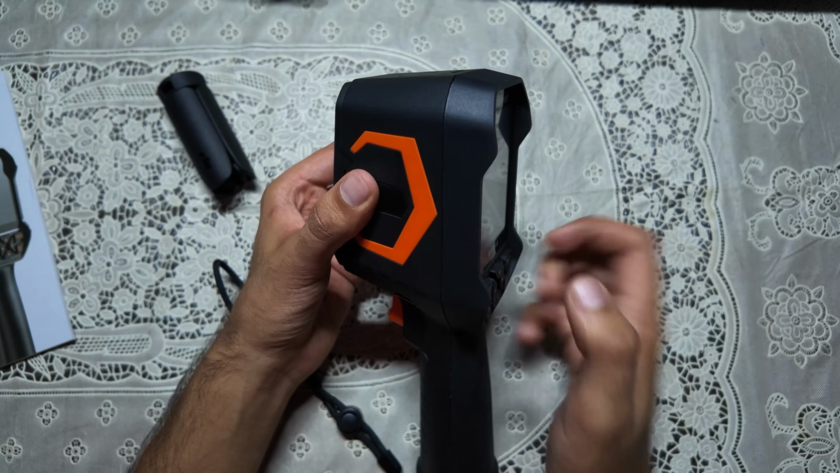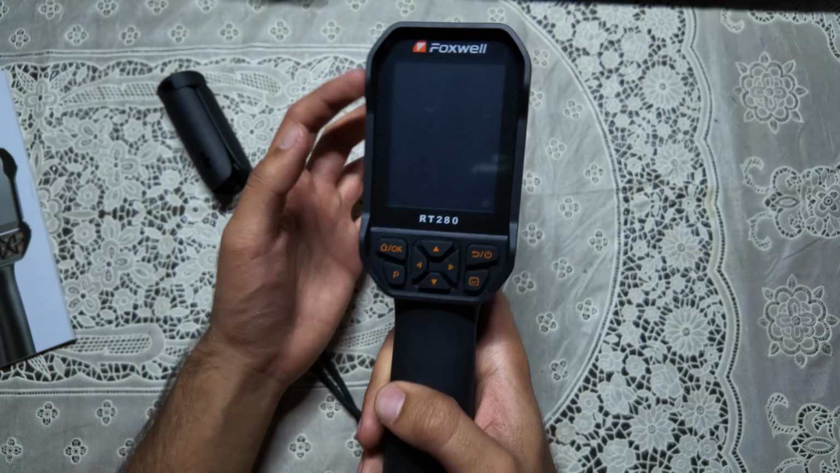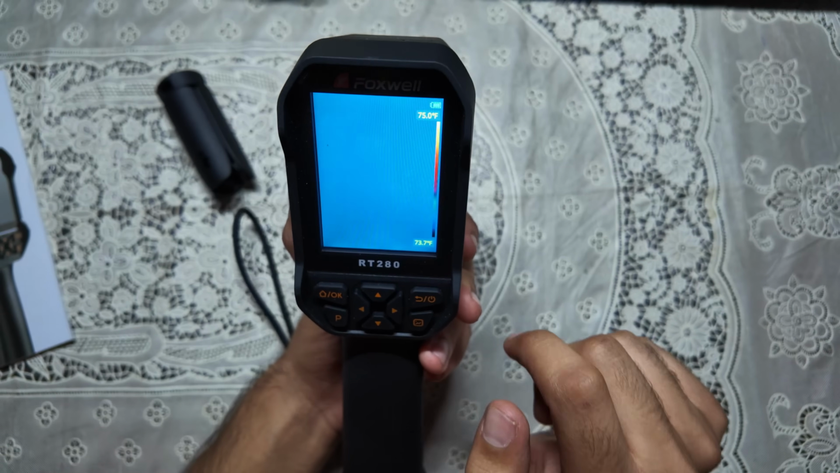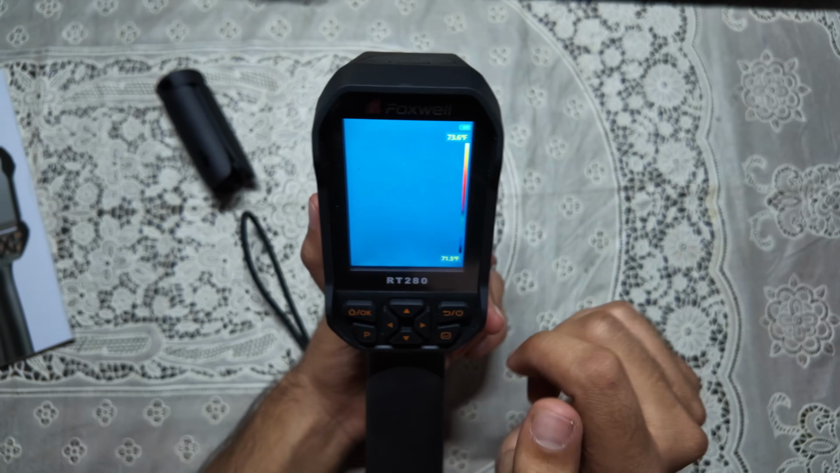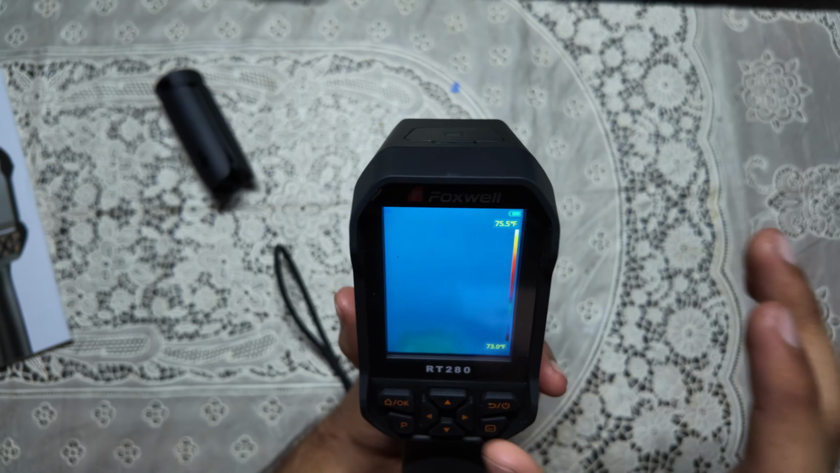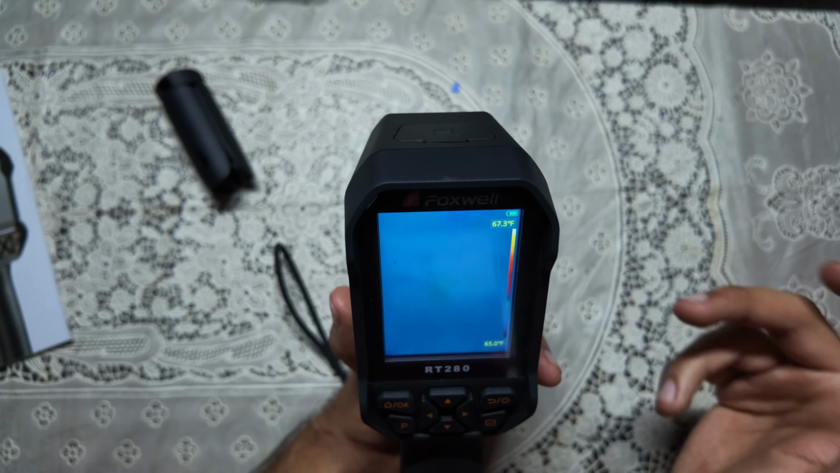We do have an internal 8 GB storage, so you can just record thermal videos and take pictures with this. And then overall, the battery life on this is actually really good. In non-stop use, this will last you close to 8 hours. And to be honest, the battery is still at the same charge as the day I got this in the box. I've used it a couple of times and still the battery really didn't drain much at all.